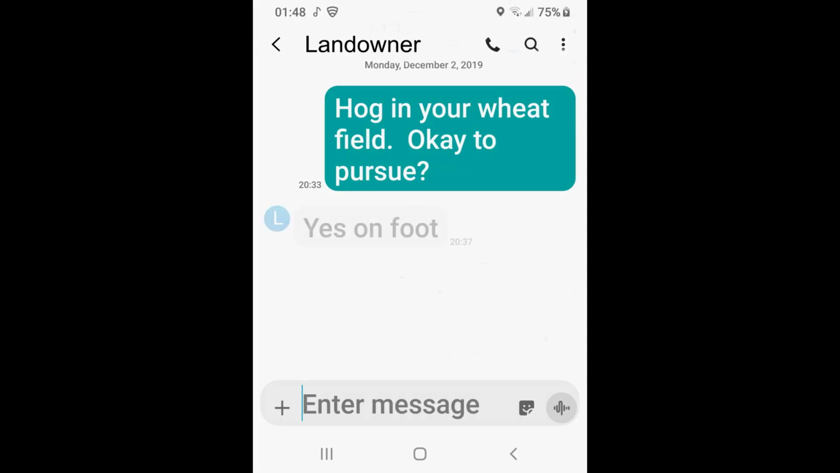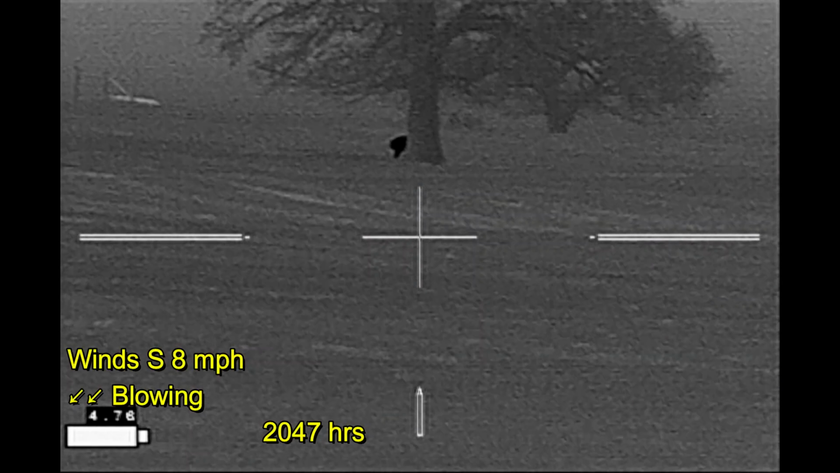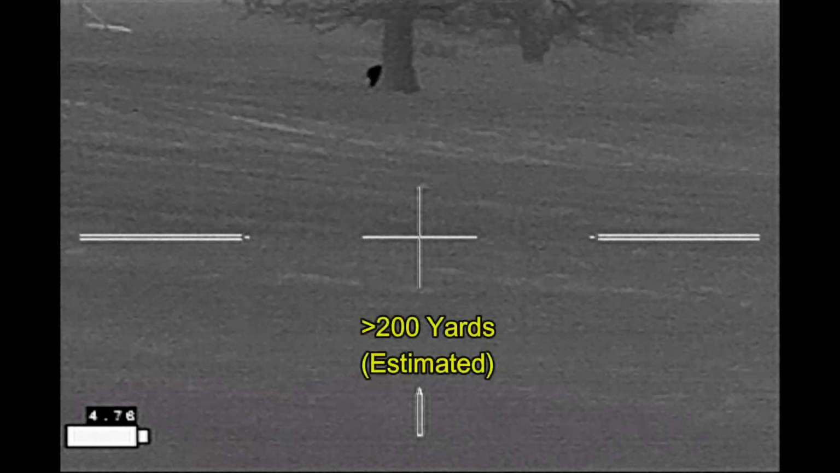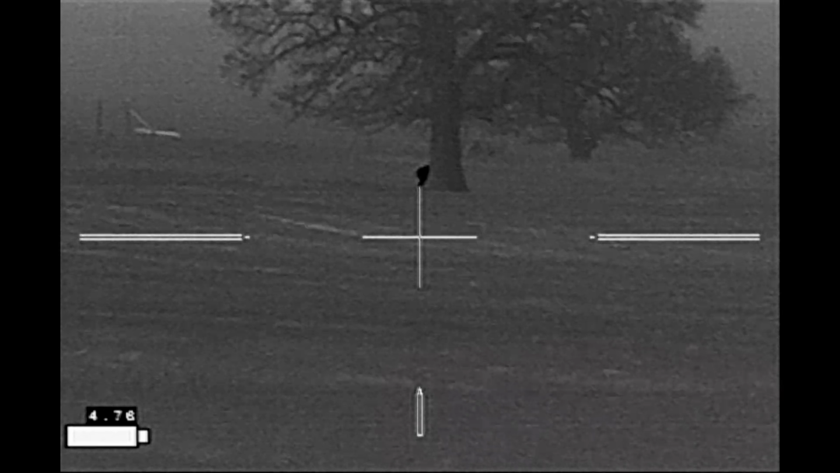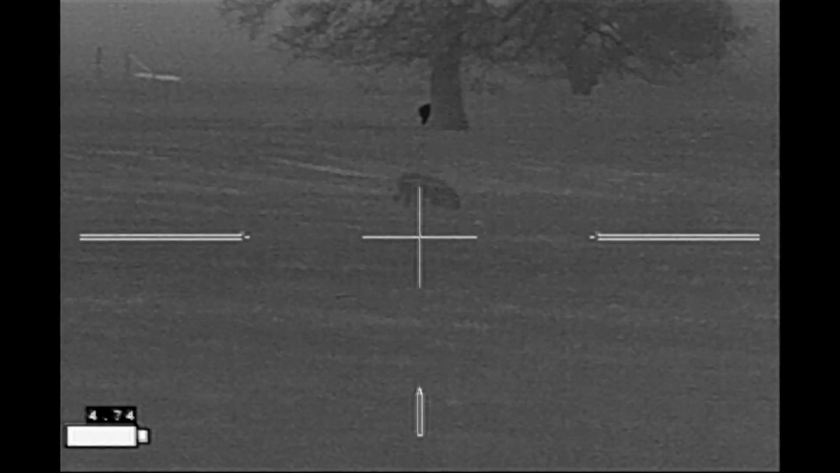I got a reply back, yes, on foot. He said this because it had rained since last week and the fields were still wet. So this is my exuberant reply, and I take off on my hunt. Here I'm actually crouched down on my knees in the field as the car is driving by, illuminating the field with its headlights. I'm trying to hide from the hog as much as possible. It's bad enough with the moon as bright as it is.